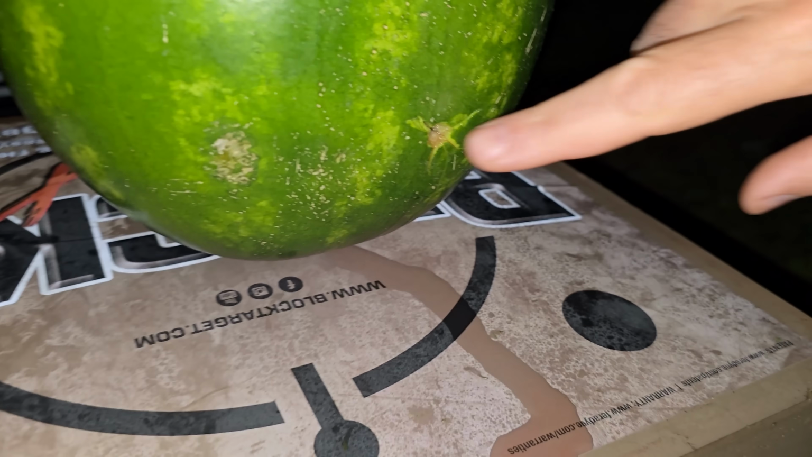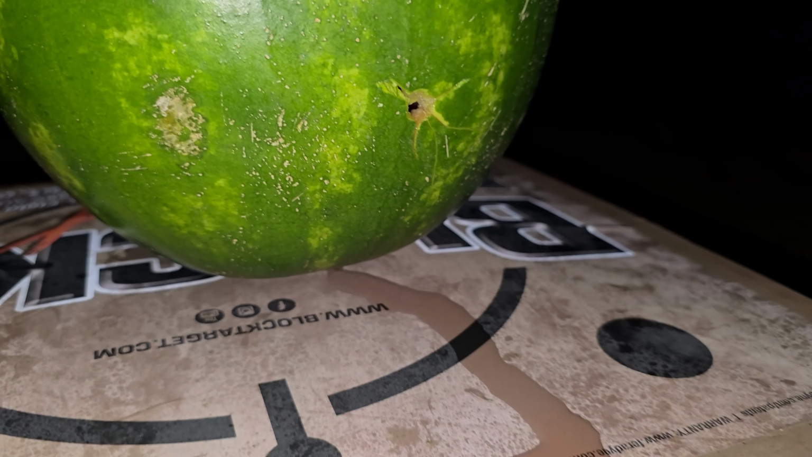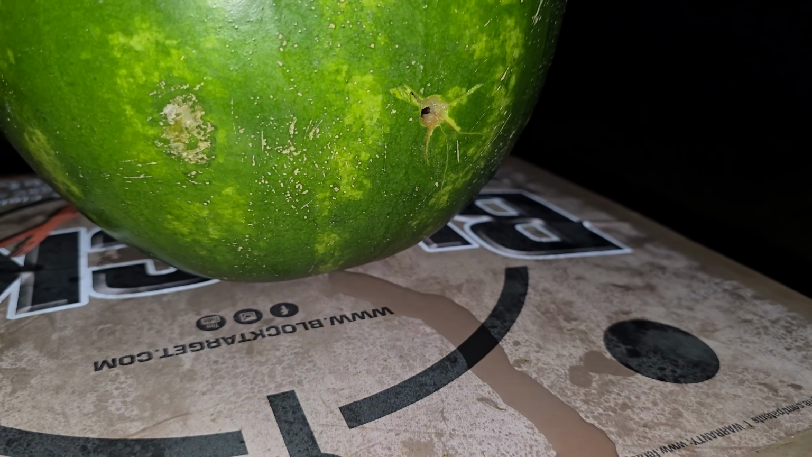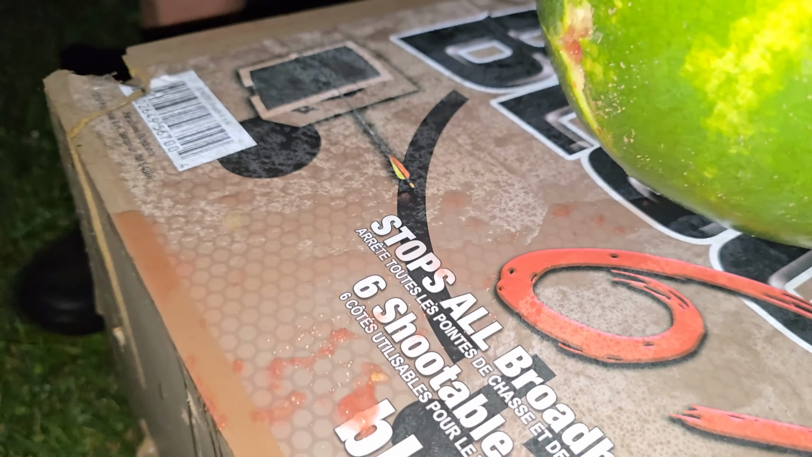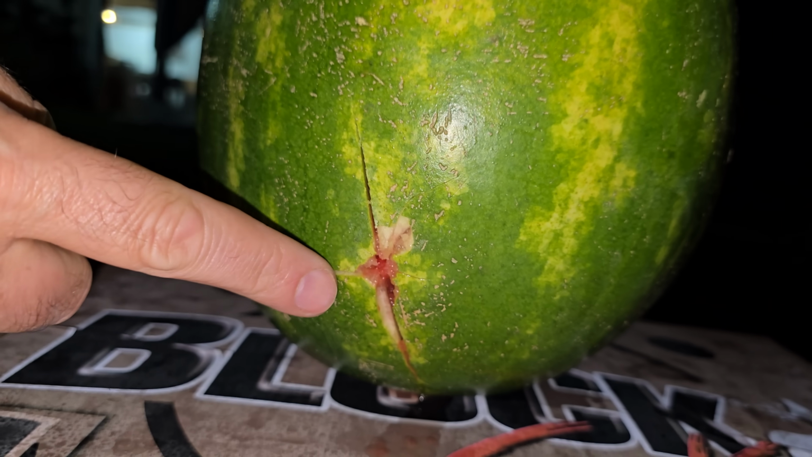Where's the hole? Right there. Ooh, it's leaking. That's a 1-inch Swa-hacker entrance wound right there. Leaking. That's a blood trail. That's a watermelon blood trail right there. Now, what else we got? Walk around, circle. Ooh, look at the guts. What have you got? Look at that. That's a 3-inch Swa-hacker exit wound right there, Genevieve.